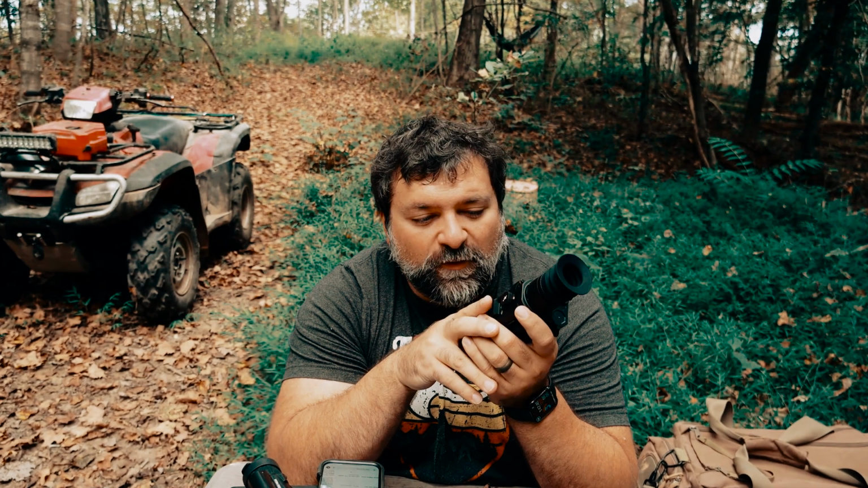I could probably tweak the DNT to have a little bit better contrast, or vice versa with the Winchester, but I just kind of left them as they were by default.